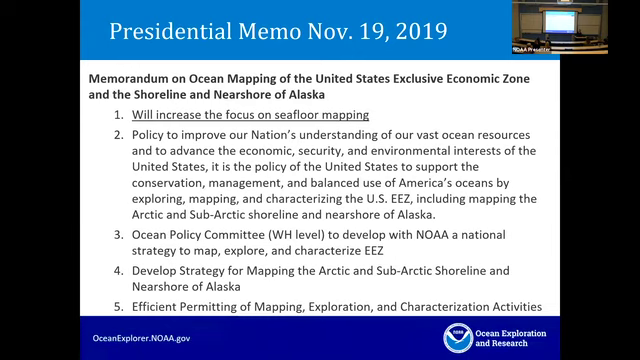Our office all of a sudden is receiving lots of personal notes from Tim Gallaudet, which is phenomenal. He's really interested in our program. He's a huge supporter of our program and NOAA in general, of course. And so the memorandum set forth several objectives, which I have attempted to summarize for you here.